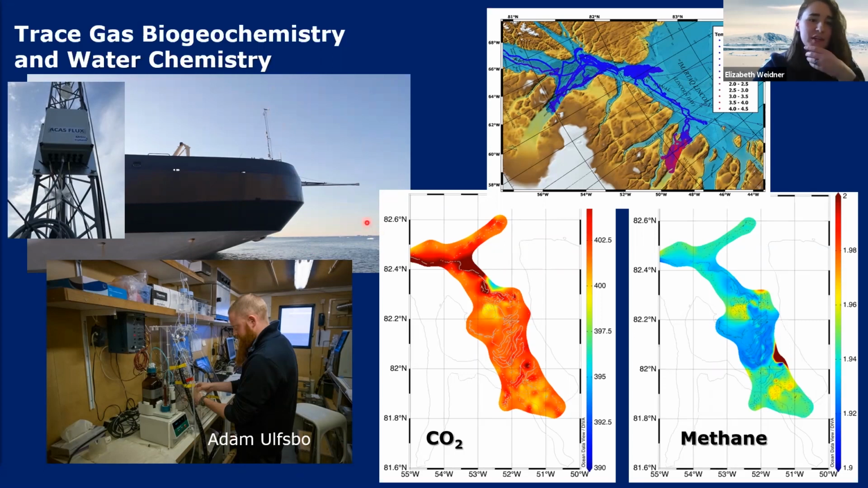And they're on the bow because Oden's ship exhaust has carbon dioxide and other hydrocarbons in it. And here are some of their preliminary data sets. We have spatial distributions of both carbon dioxide and methane in Sherard Osborn Fjord, and we can see maybe a peak in methane emission here, potentially a sink of carbon dioxide here.